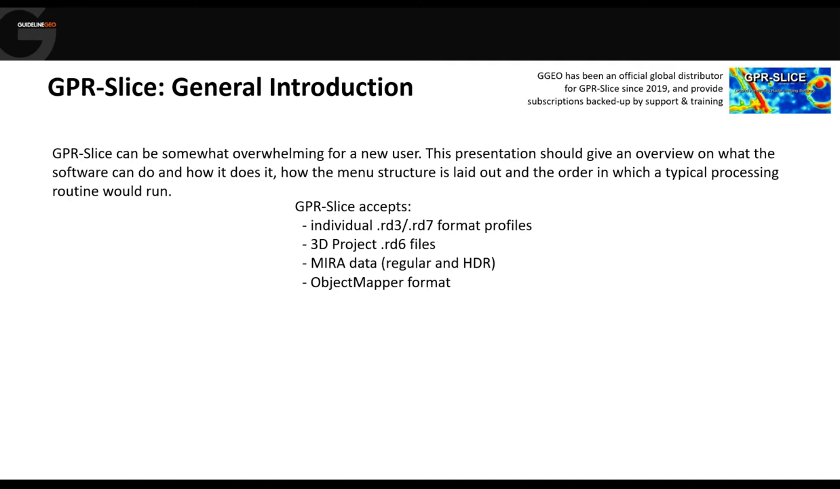but it also allows us to directly open up 3D grid projects, it allows us to automatically open up object mapper projects, and we can also import very simply the mirror data, and that's either from the existing regular mirror that's been around for many years, or our very new mirror HDR equipment, which we've just launched.